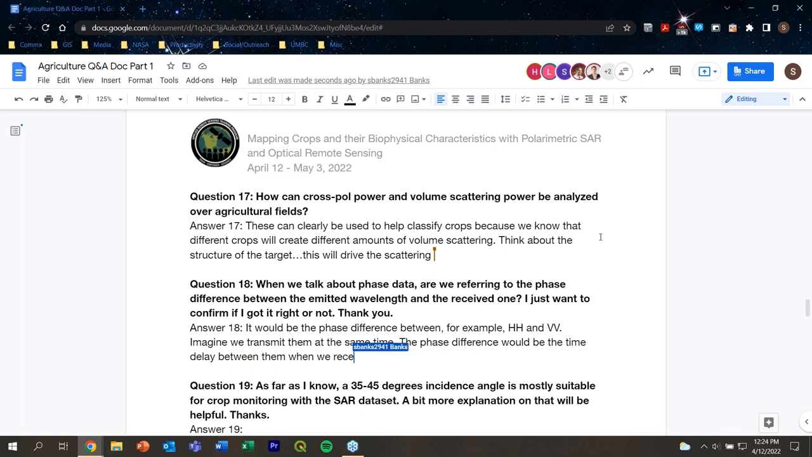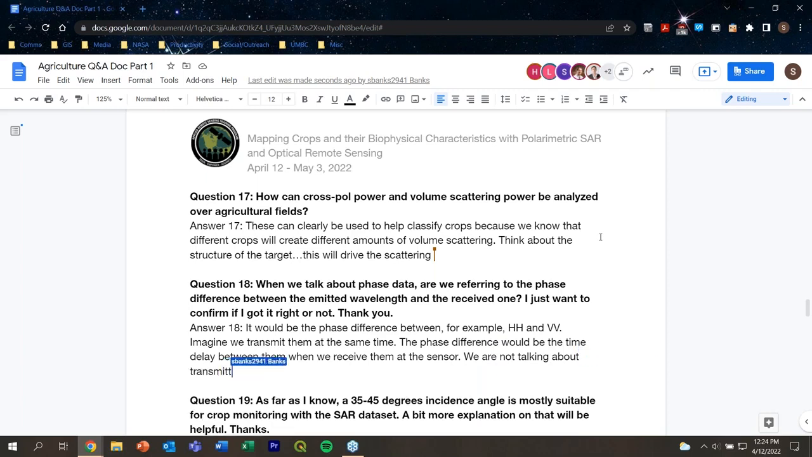And you should note that the cross-pol power and volume scattering are often highly correlated, so you can measure the differences in volume scattering from these different targets using really either of those parameters. These are both good parameters for classification. In fact, the cross-pol power is the most important polarization in order to be able to classify different crop types. We use that a lot in agricultural classification.